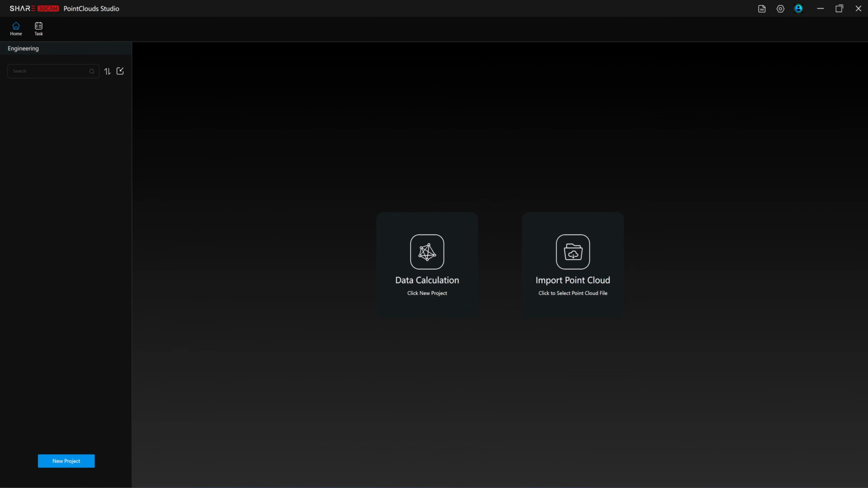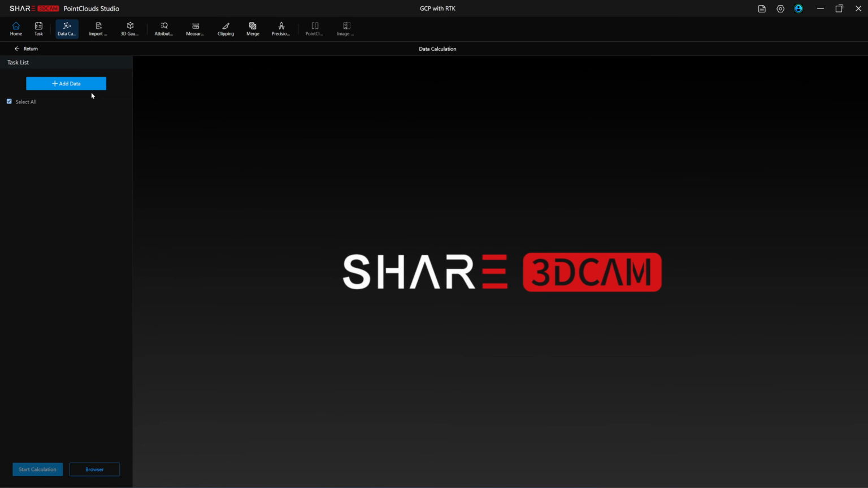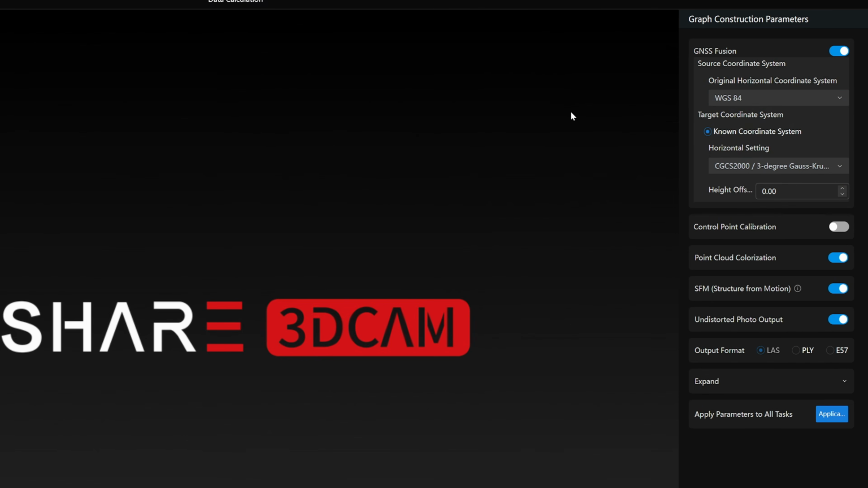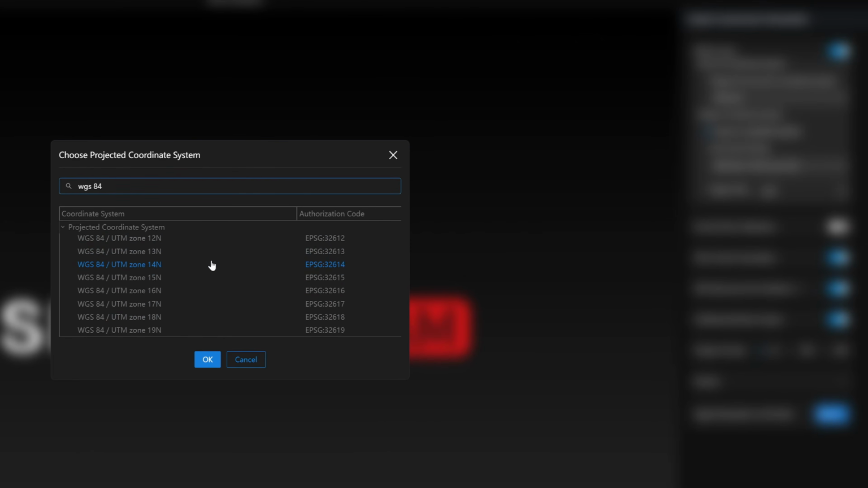In SharePoint Cloud Studio, I will start by creating a new project. Then I go into data calculation and process the fixed scan first, the one captured with RTK. Next, I will enable GNSS Fusion. I will select the source coordinate system, then the target, which in this case is the same one. For my region, I will set a height offset of 29 meters.